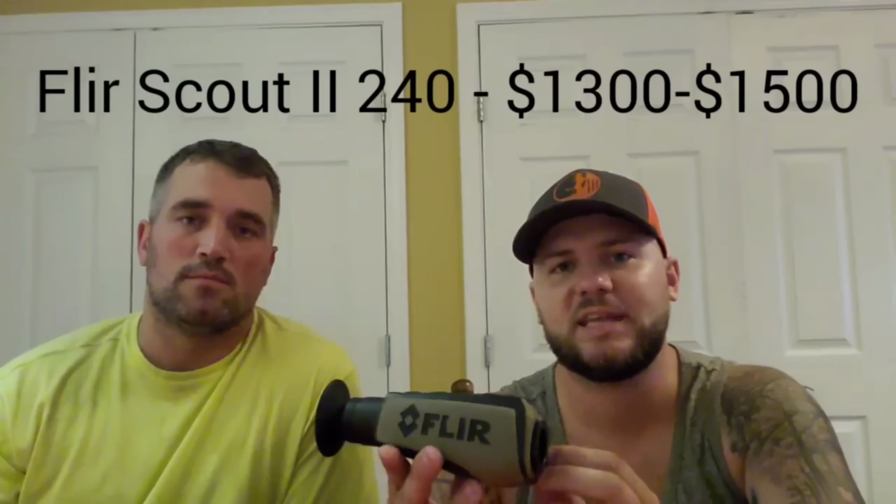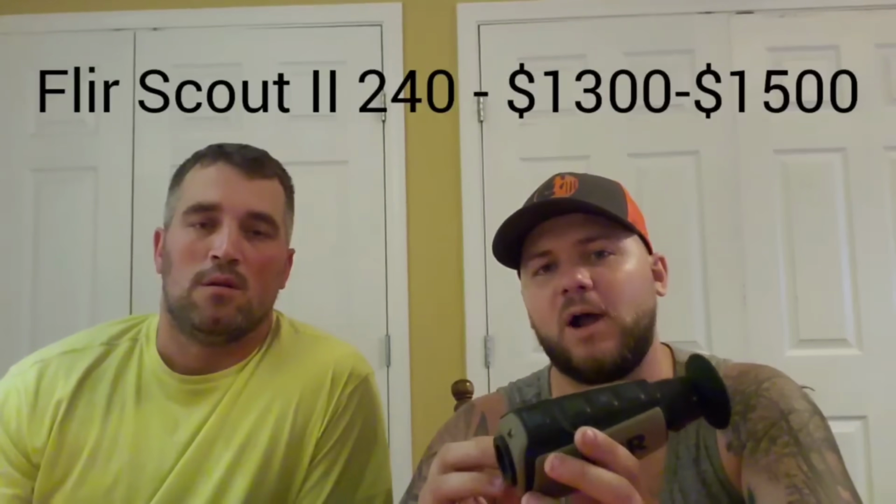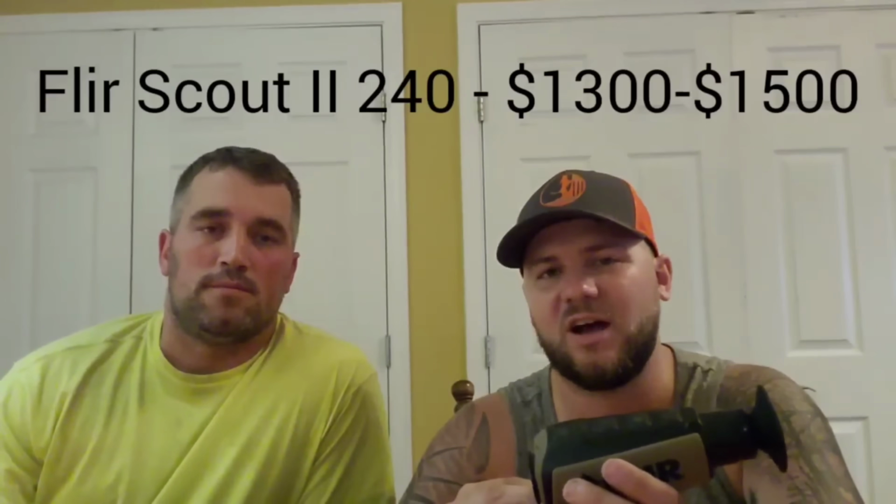And then I will let Bryce tell you about this one because this is actually his. Yeah guys, this is my personal unit. I've been using this for about 2 years now. This is the Flir Scout 240. The price ranges about $1,300 to $1,500, depending on where you get it. And these are getting kind of hard to find now because they did discontinue these.